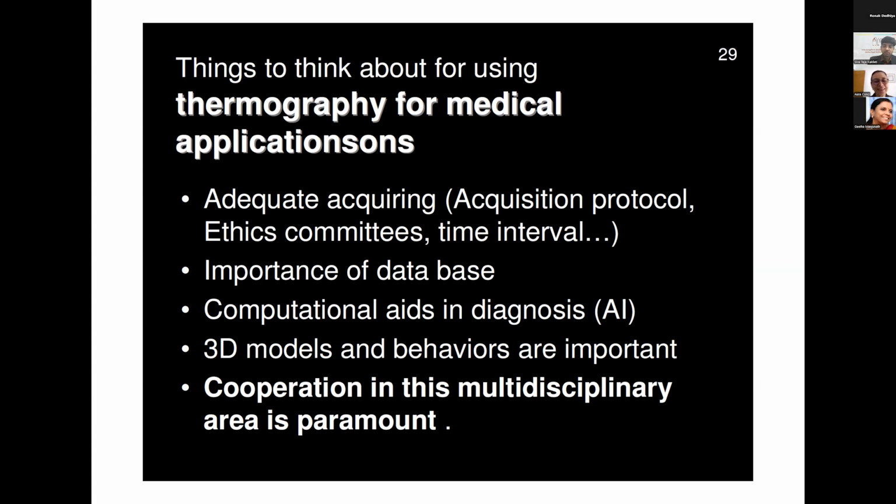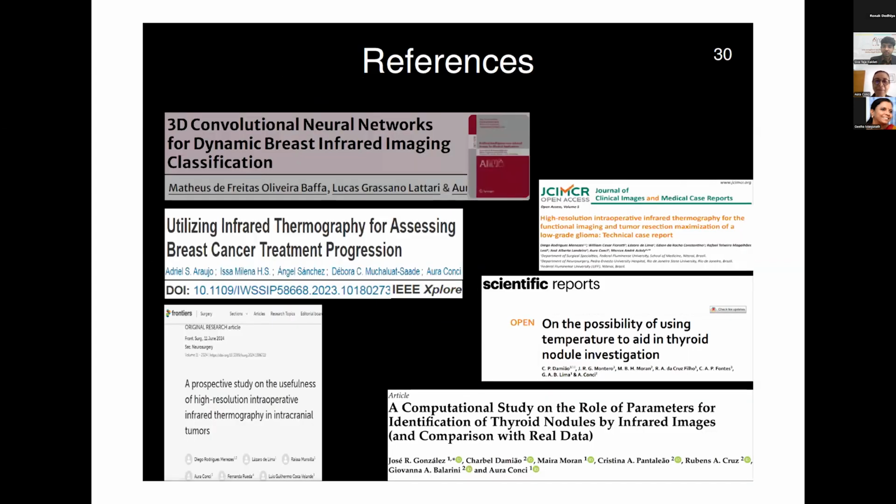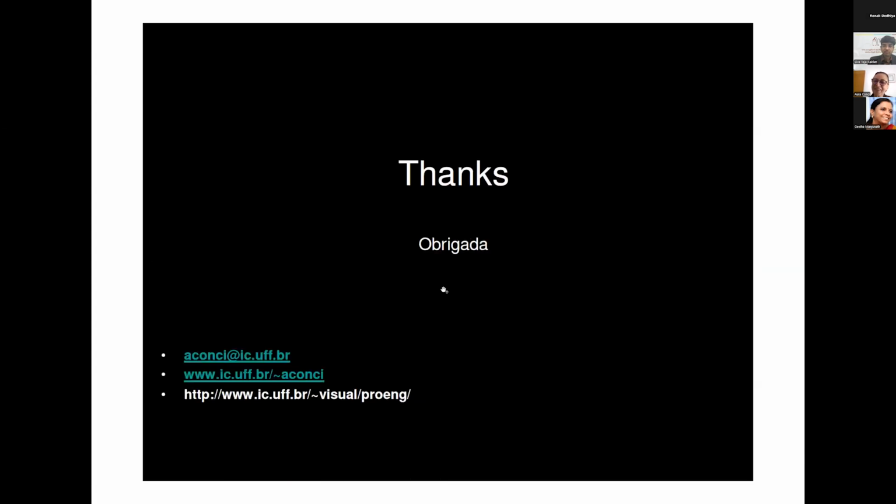And another point that I think is very important, and I have to thank very much the group that is organizing this conference, is that cooperation is very important. So, okay, thank you very much for the opportunity. Next one. Thank you very much to the organizers for the opportunity. And I want to tell you that cooperation is important: continue to work with thermography.